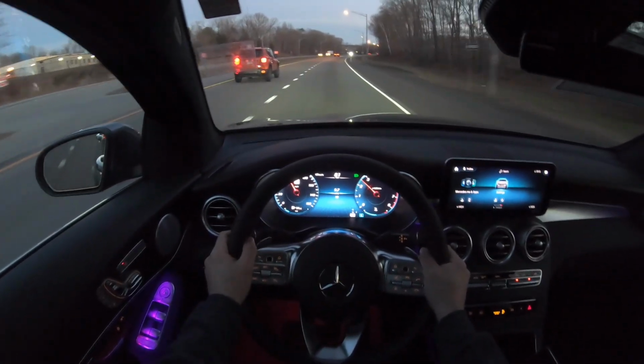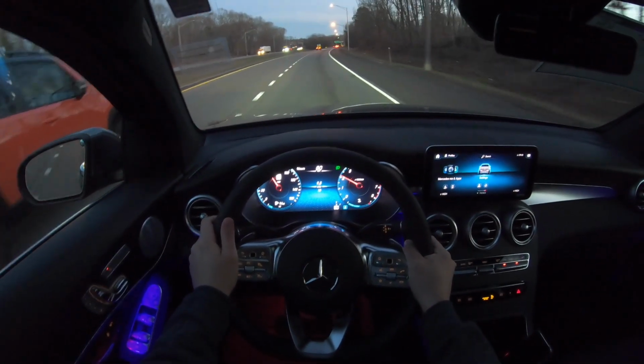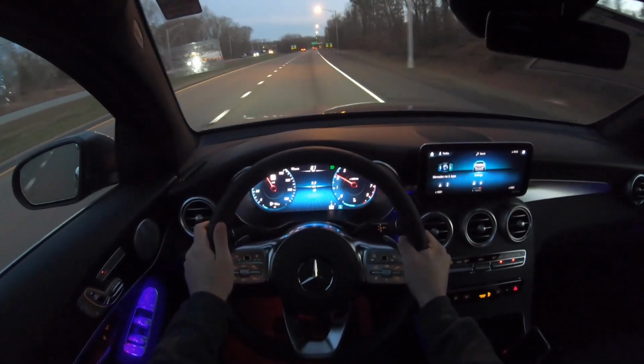Good for an SUV that is pretty high off the ground, and you could hear the turbo noises from this GLC.